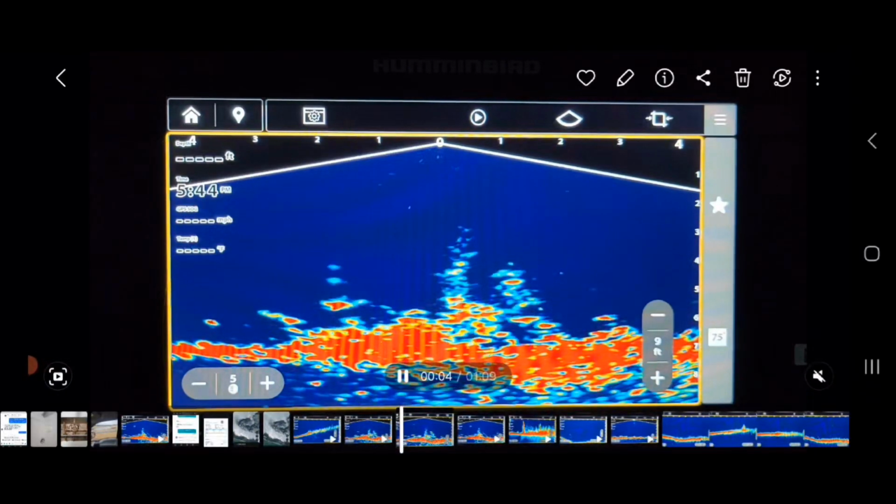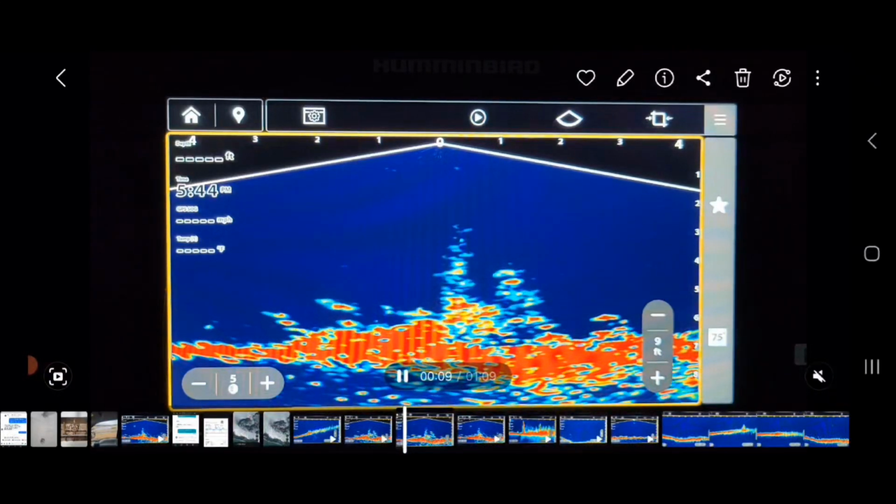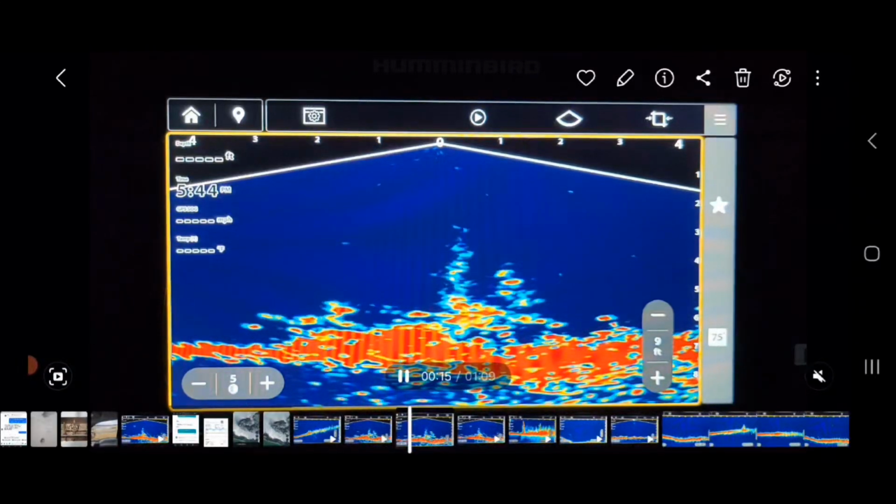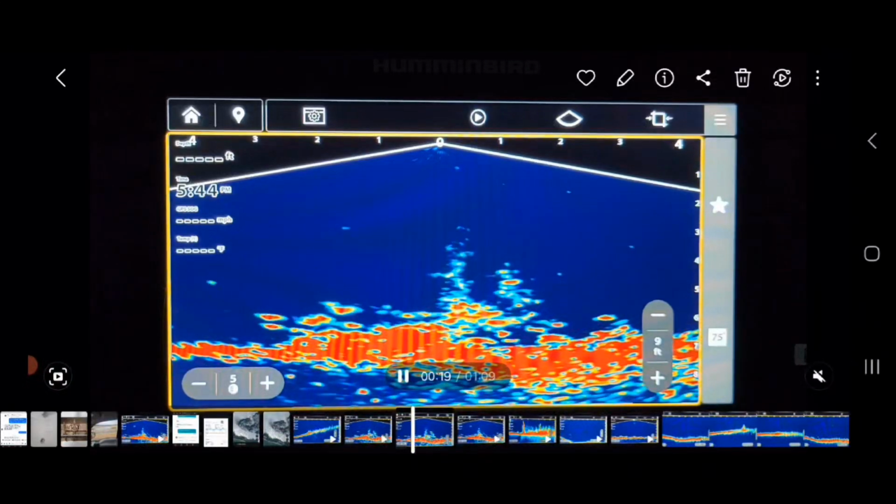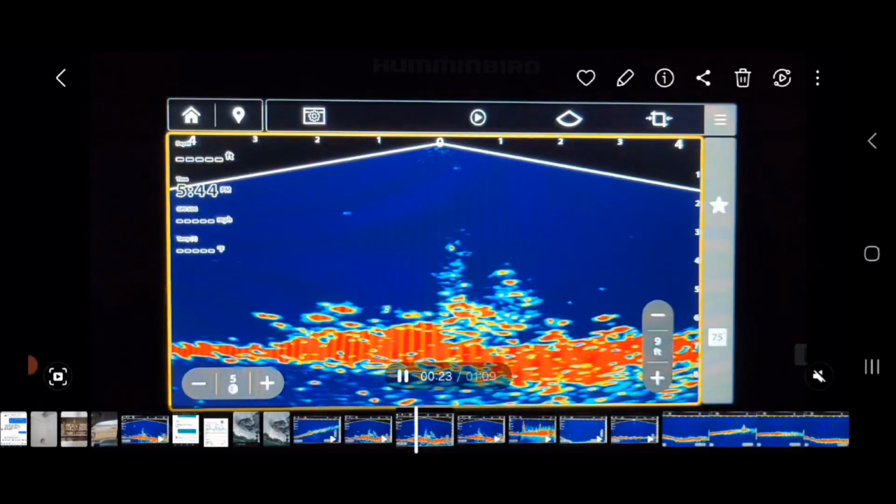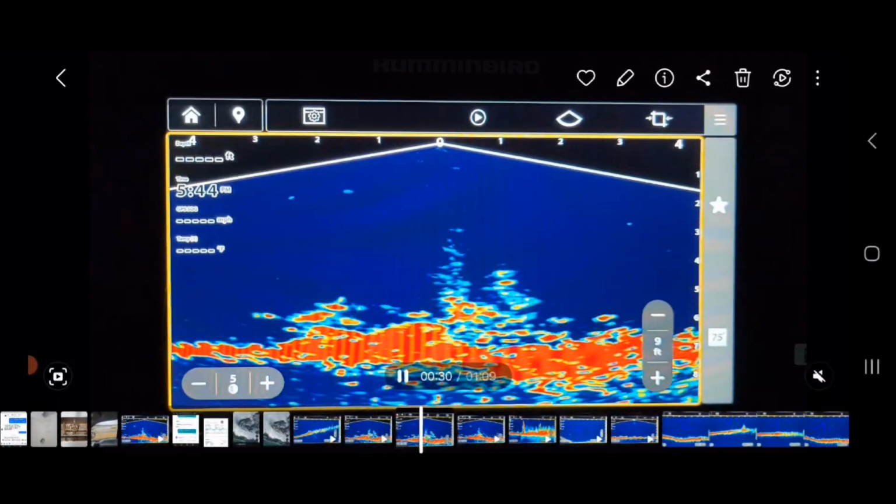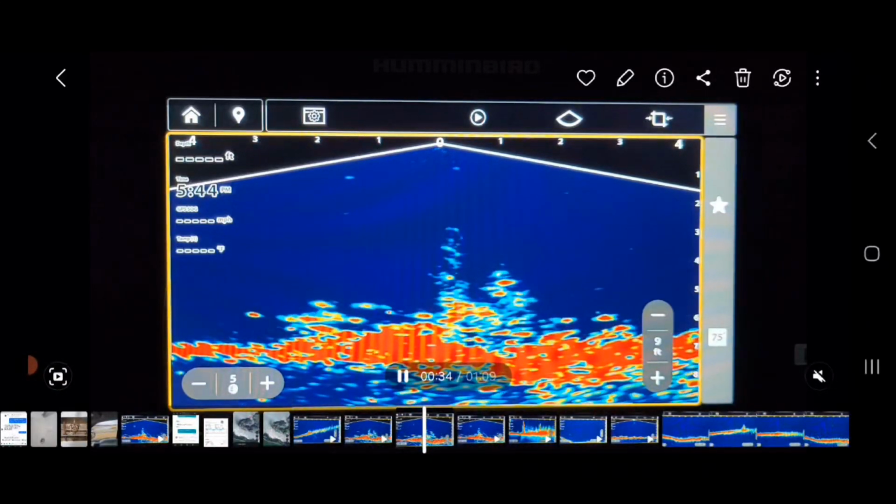All right, here is a split shot and a small crappie minnow dropping down, seeing if something bigger can't take this little slip bobber rig with the crappie minnow on there. Had a couple bigger marks down there looking at it right now. Really cool, guys. This is pretty much the smallest split shot and smallest hook you can have, and a tiny little fathead minnow. Ton of fish right here, and I'm really impressed with this, guys.